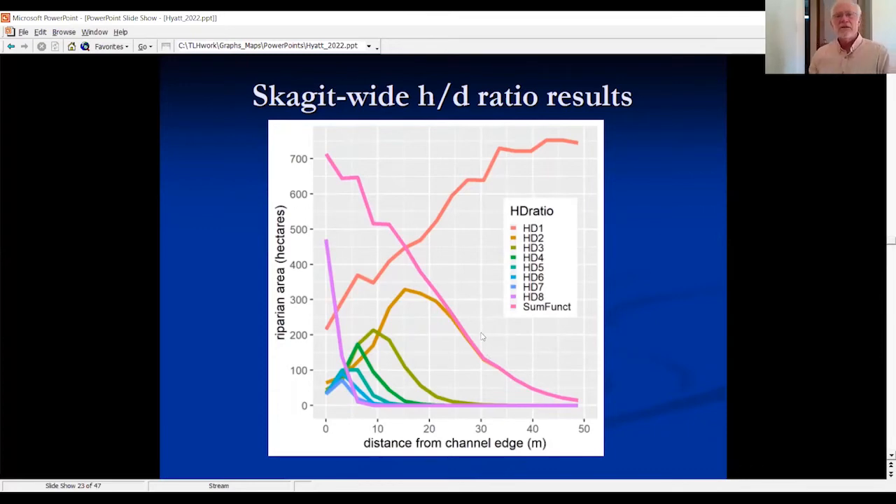But the non-functional wood, by the time you get out to 50 meters, is pretty much most of the riparian zone. But here's the kicker. Adjacent to the channel, there's a lot of non-functional wood. These are your bare areas and your recently eroded, vegetated, recent cobble bar areas, but also the areas that really need the most restoration.